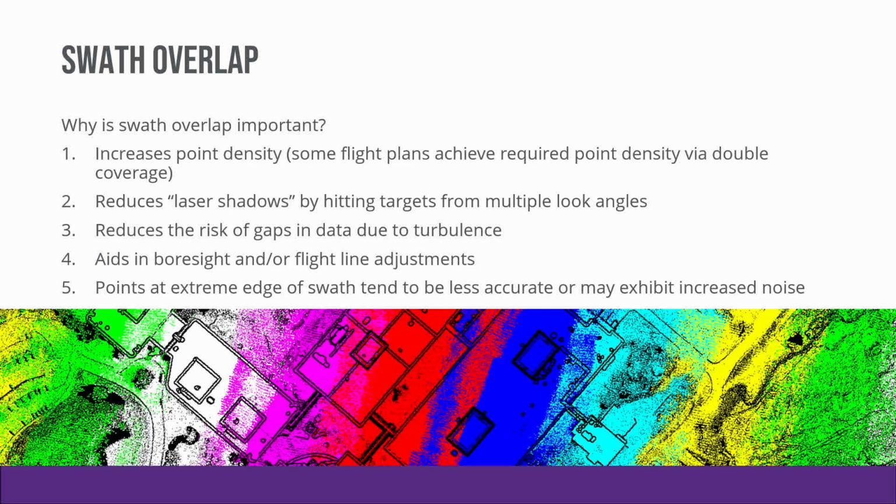And then swath overlap. I bring this up just because there are some companies selling equipment that will give you very unrealistic project design, running very low swath overlap line to line. It's very important for several different reasons. First, it's going to increase your point density. It's going to reduce laser shadowing by hitting targets from multiple different angles. It's also going to reduce the risk of gaps in the data due to turbulence.